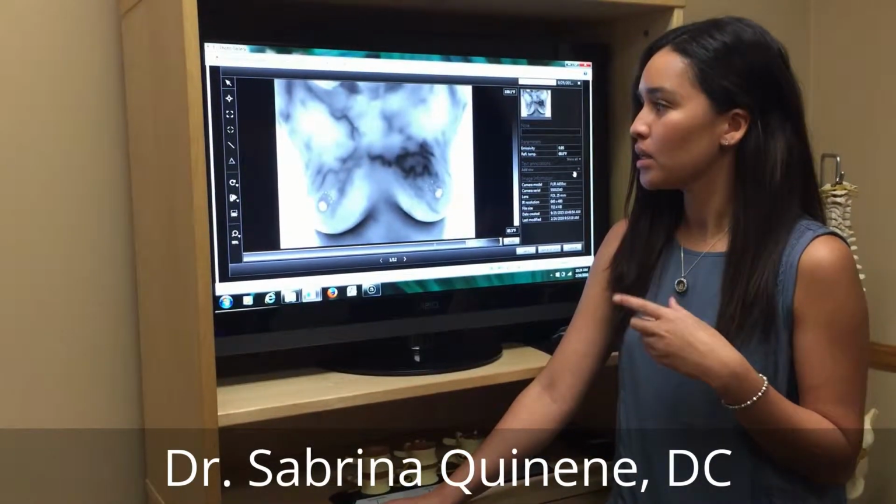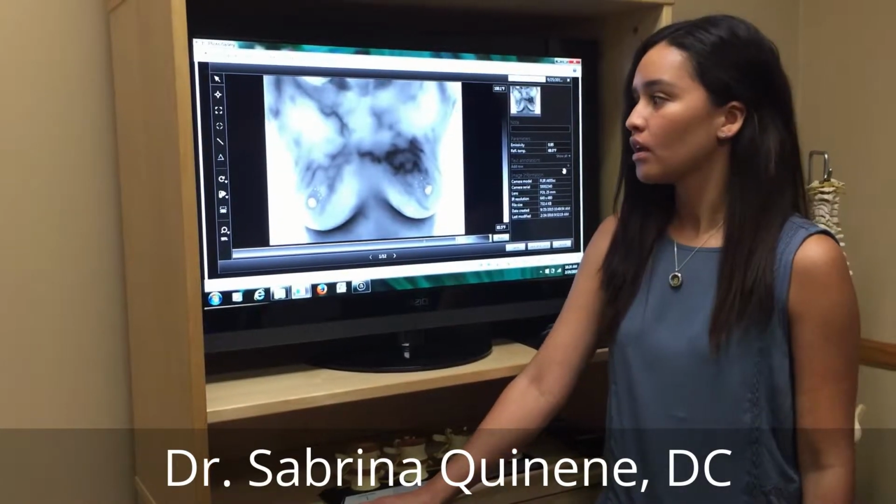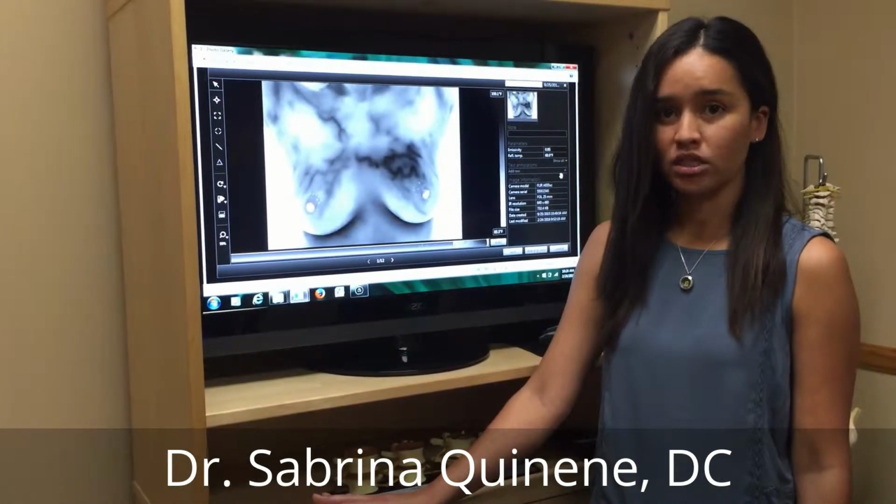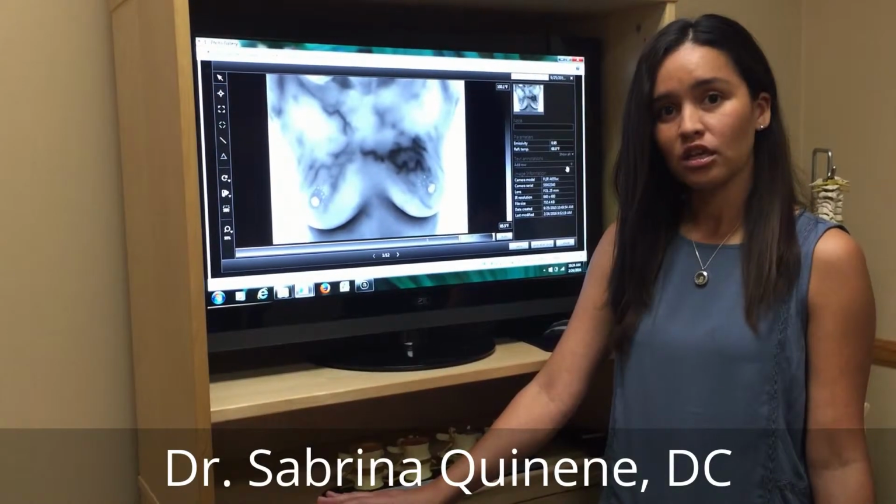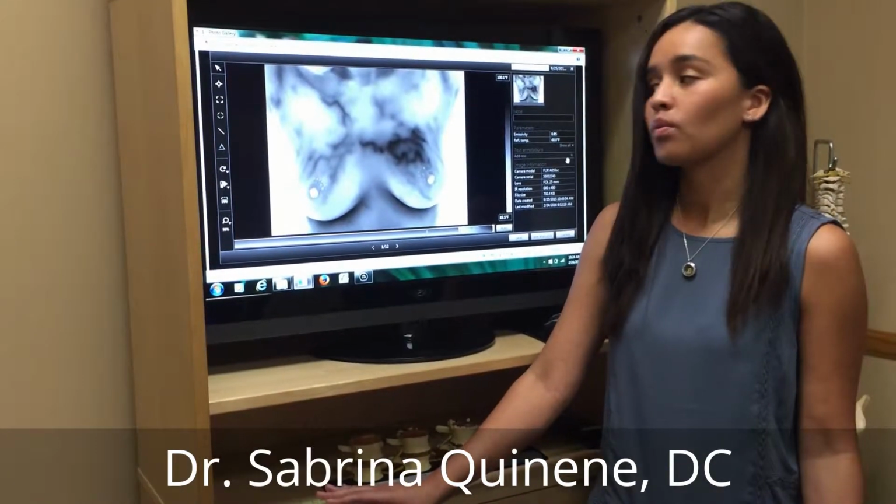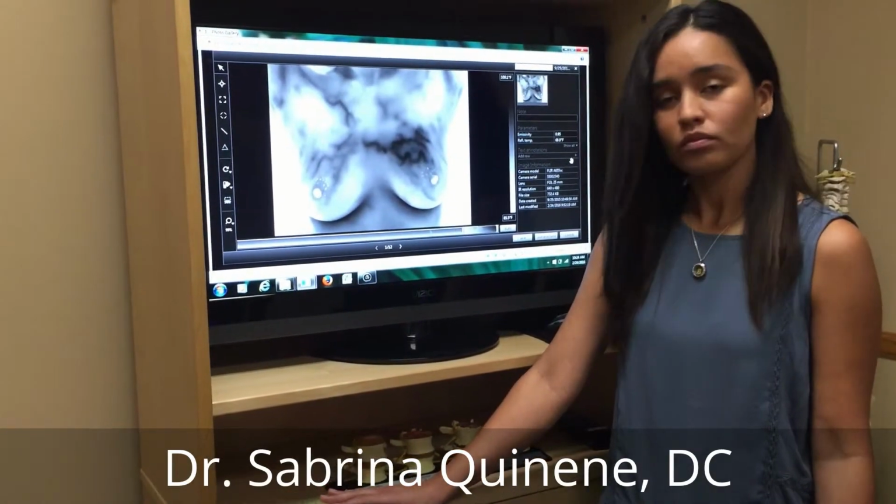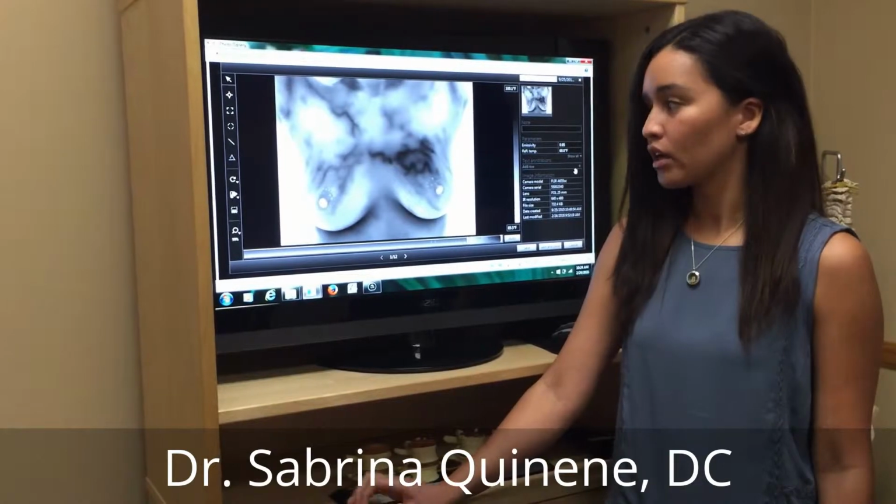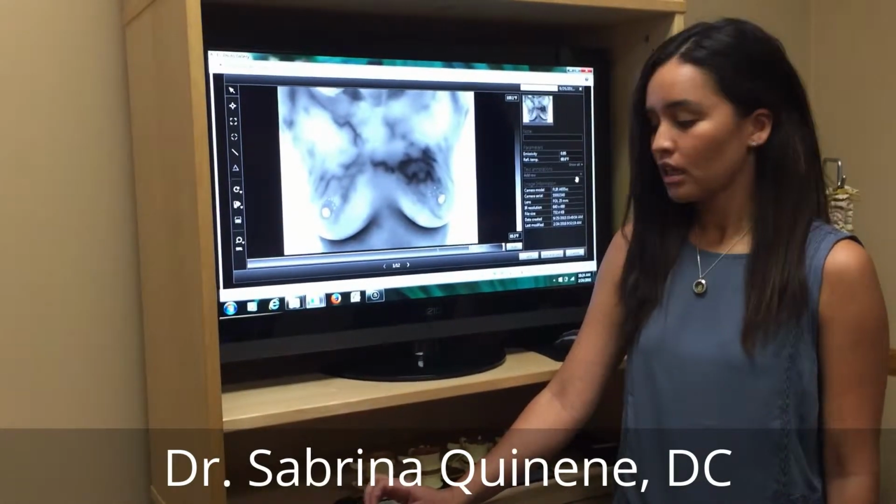So when somebody has invasive ductal carcinoma, let me teach you a little bit about it. Invasive means that it has spread beyond the breast tissues. Ductal meaning that the cancer began in the ducts, but it's invaded through the walls of the ducts and is going towards the rest of the breast tissue. There's also a chance that it can reoccur in surrounding tissues beyond the breast.